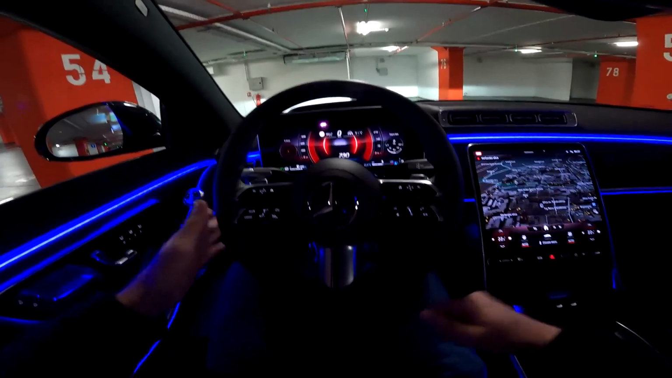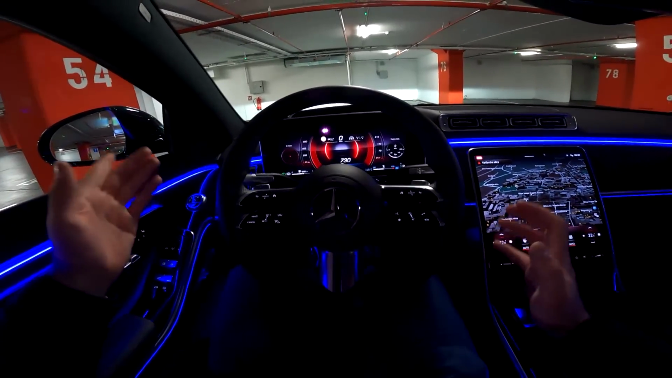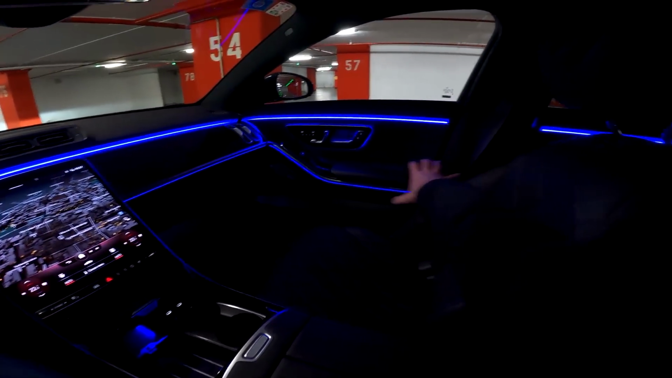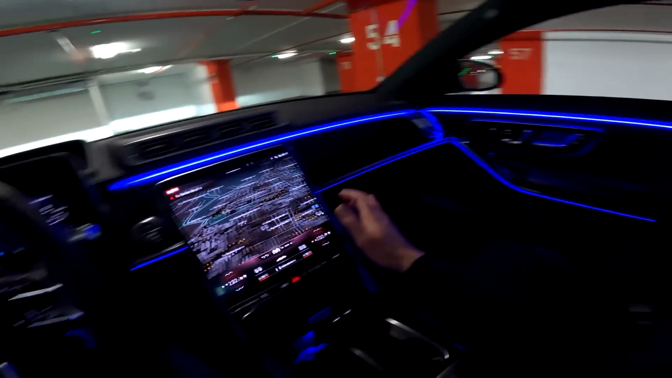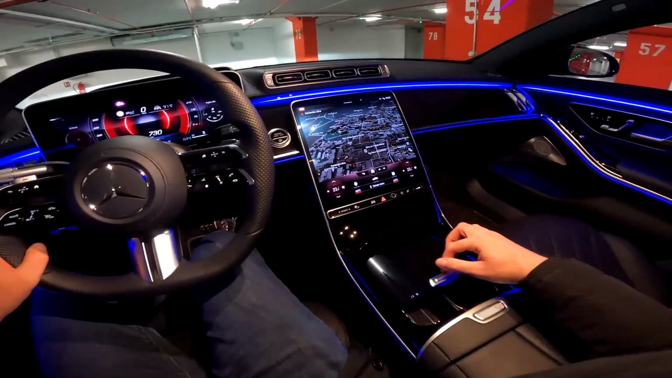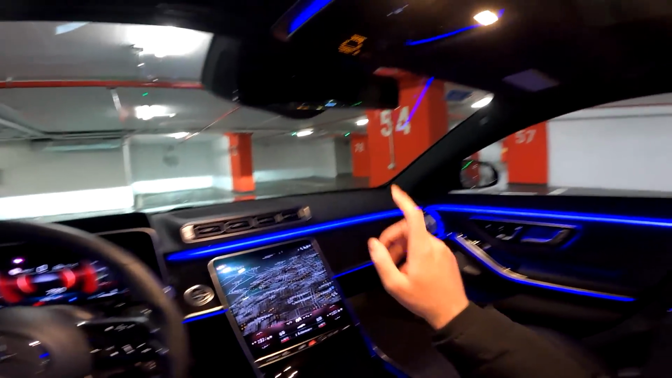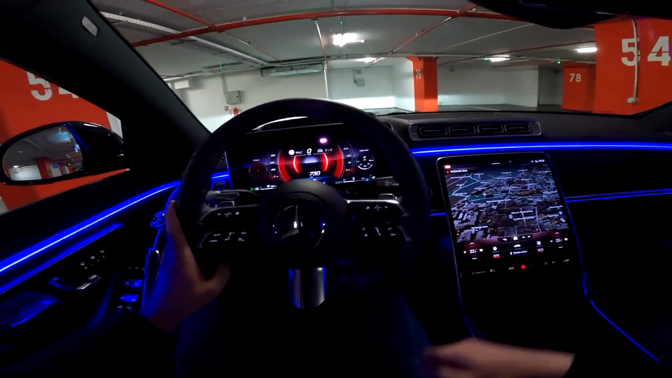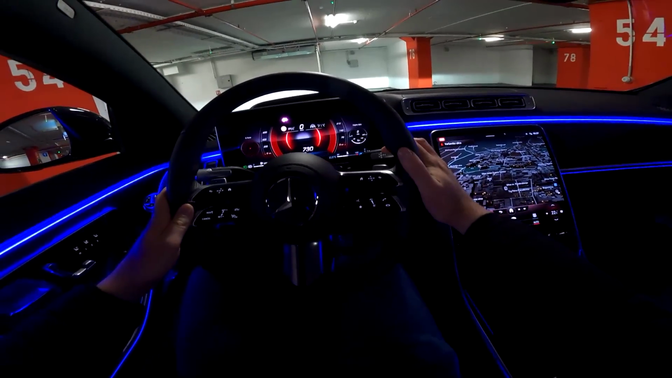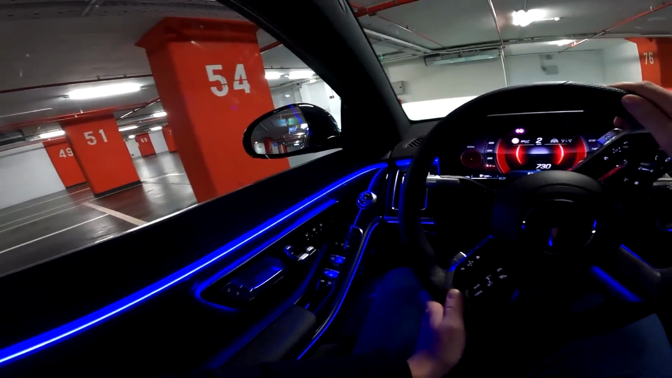This is just awesome. For sure the best interior that I have ever been in, and you have beautiful ambient lights going all the way down there as well. Some lights here so that you can see this main console. Let's actually start the drive, and then I'll explain everything to you. Of course, the gear lever is here, and we can go.